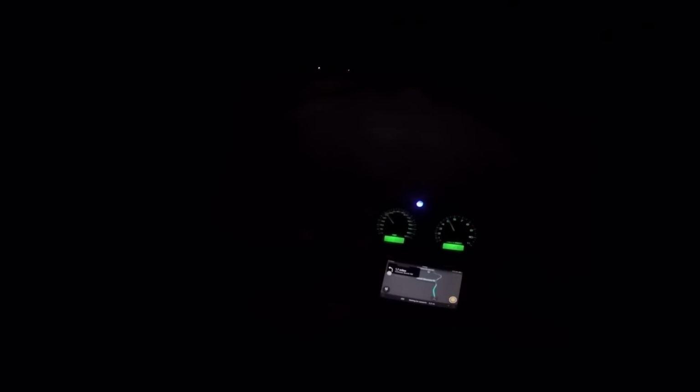There's probably deer all over the place, in fact. So I'm not going too fast now because it could come out at any moment. That I'm slowing down a little bit.